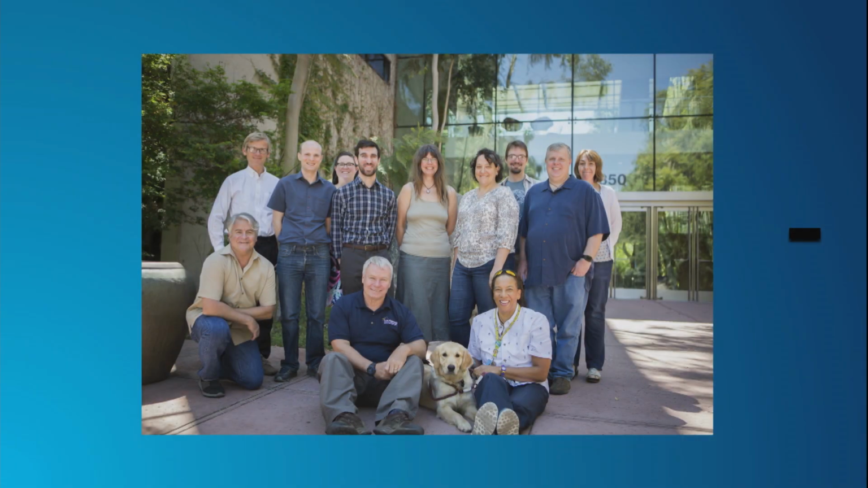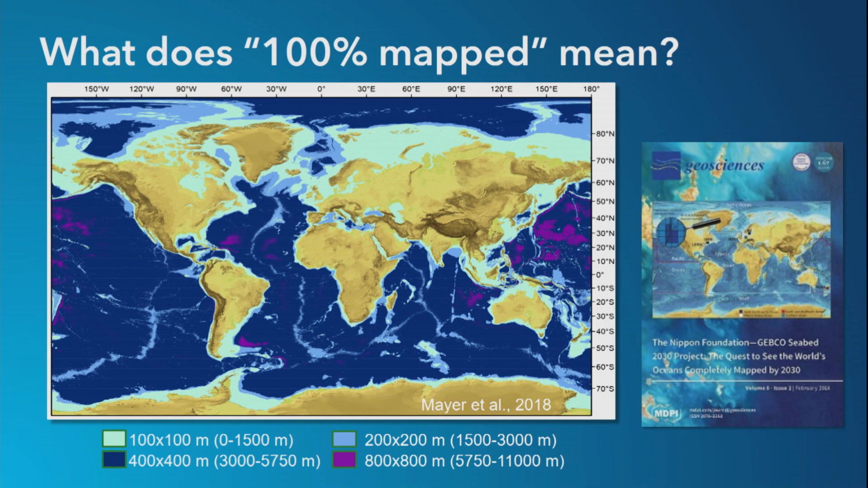So we invited the Seabed 2030 technical team here to the Esri campus in Redlands to start answering some of those questions. And we started with the what. What does it mean to have 100% of the ocean mapped? This is actually a surprisingly difficult question that involves several factors, from ship availability to instrumentation limitations.